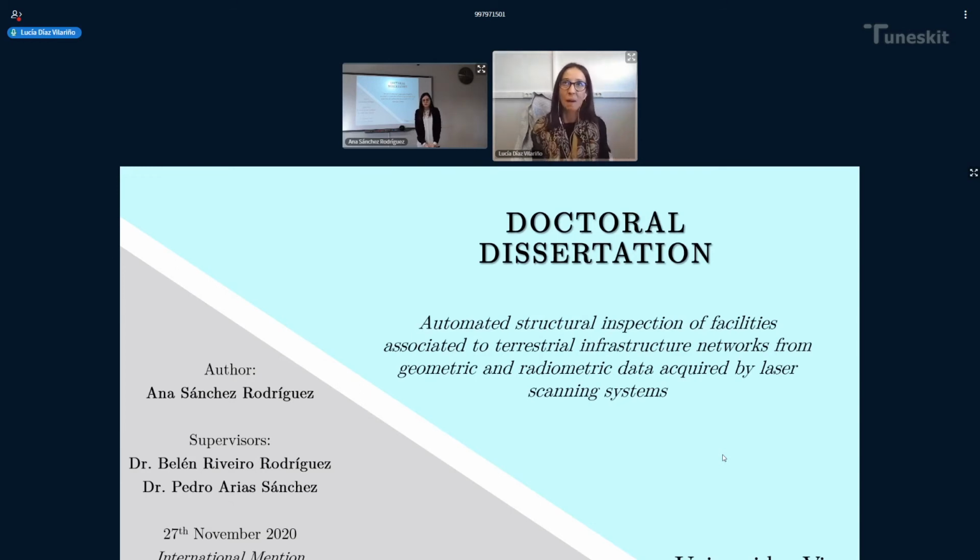This is really used in building monitoring, but I haven't ever seen it in infrastructure inspection. So this question is not just a question, it's also a suggestion, because I think it could be interesting for you to work on this line.